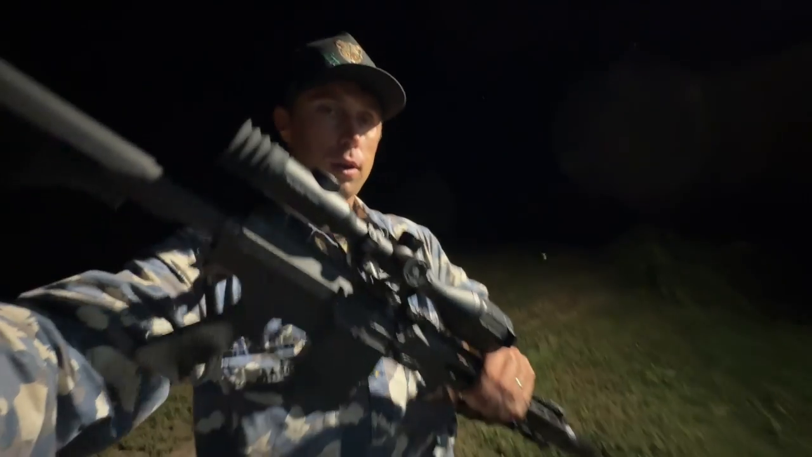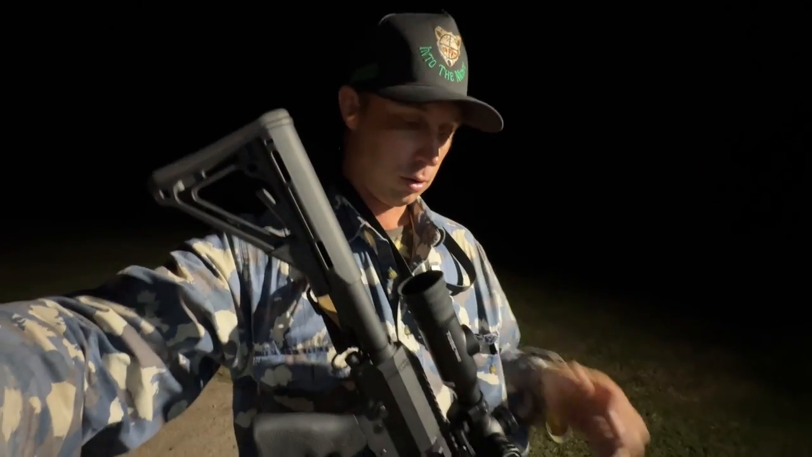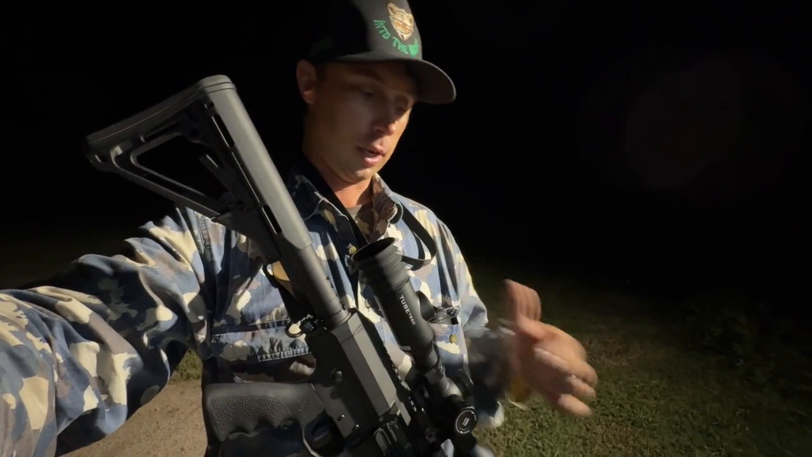I'm heading out again tonight. We're going to try and find some dogs, that dog that's been coming in near the dam and past the camera the last few weeks. There's also been a pig, so we'll see if we can go out there and find him. I'm taking my MPR pump action .308 with the new Infiray TS60, the 1280 core thermal scope. Very, very nice scope to use.